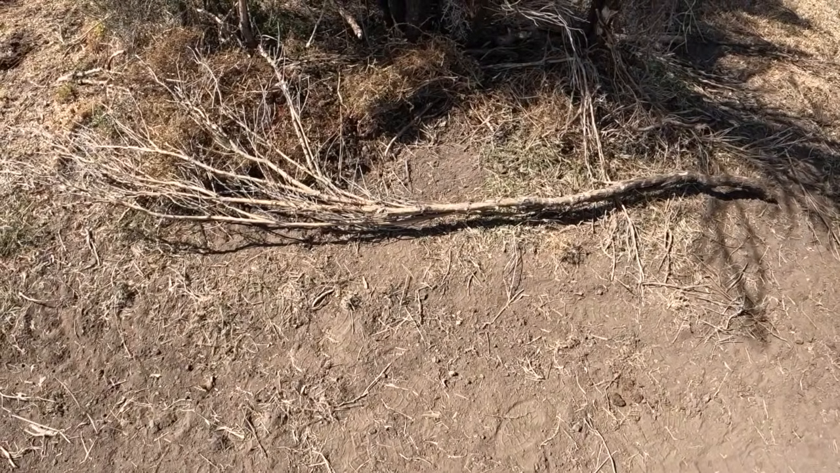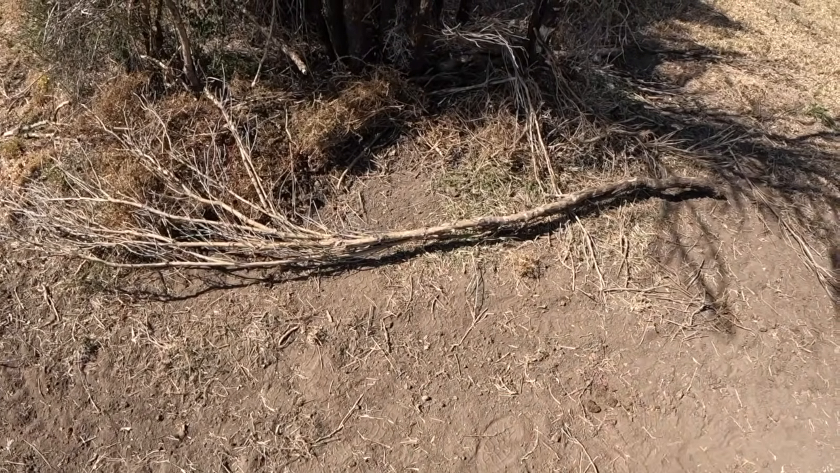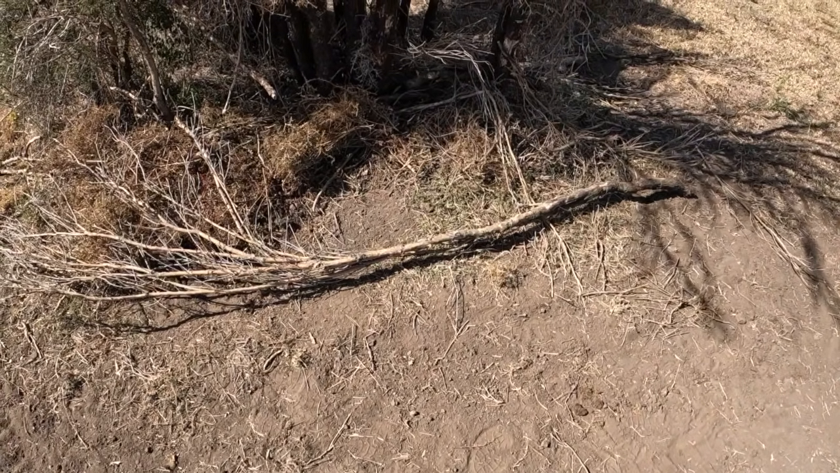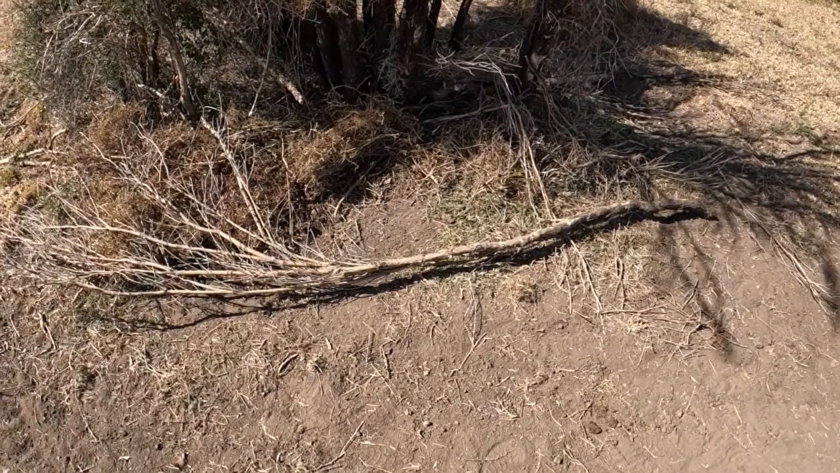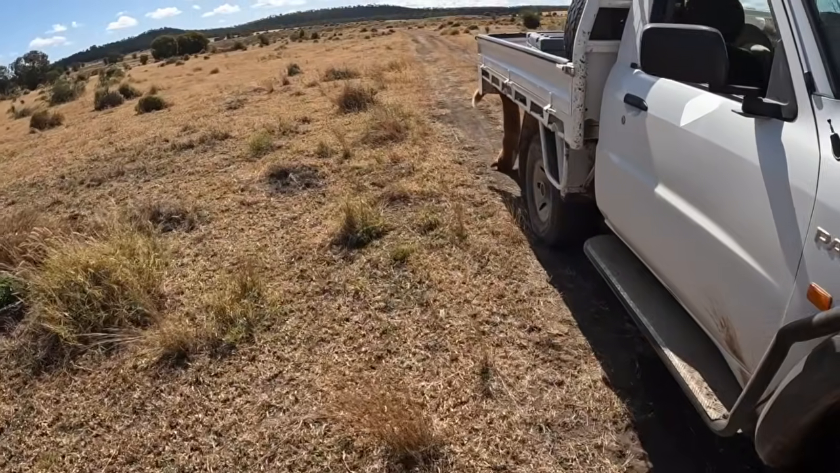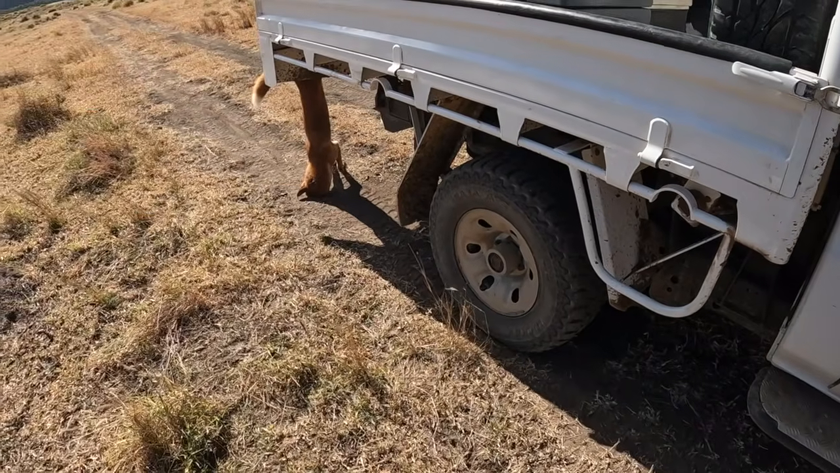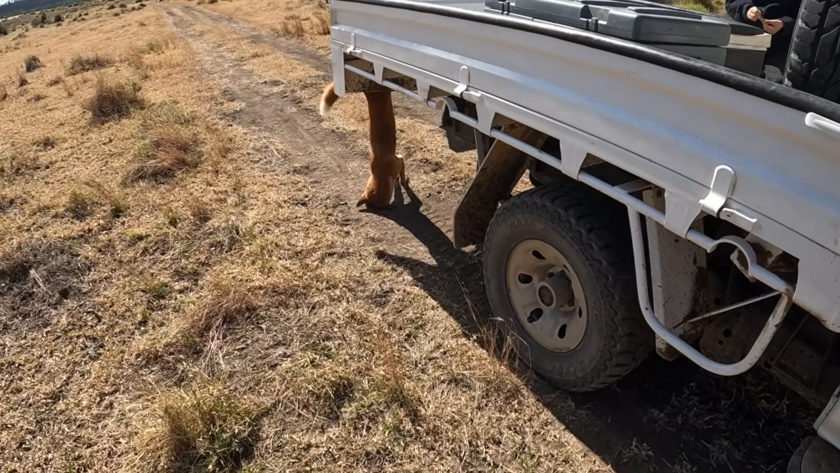Okay, so I've got this one reset now. I put a bit of a branch here as a bit of a stepping thing for him to step over onto it, but also to try and stop the cattle from getting here and stepping on it too. I got him dragging on, hooking on the back, and I'll drag him past my other traps too, to increase the chances of them having to get working too, and not be able to get his mate. See, there we go. I'm going to try up and see if we can howl up some dogs.